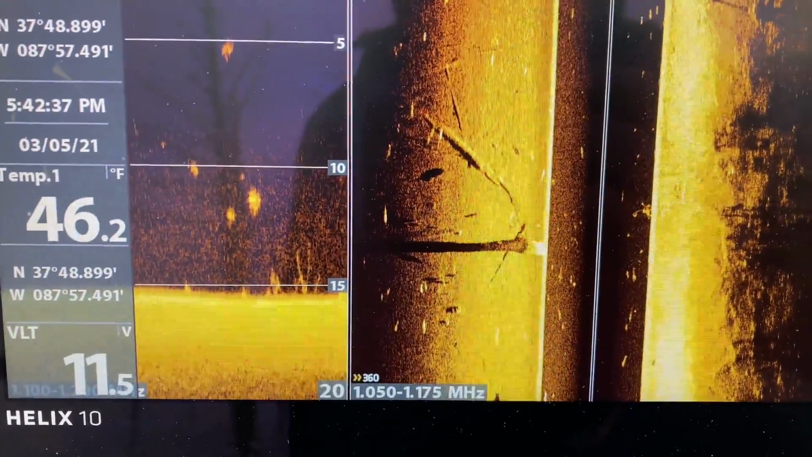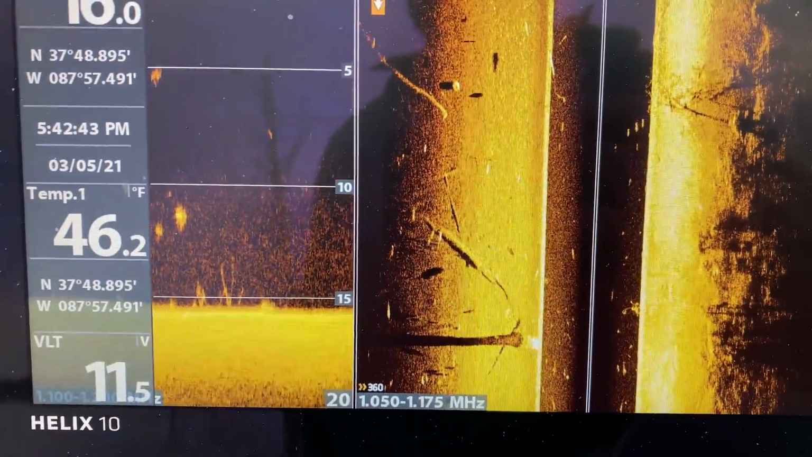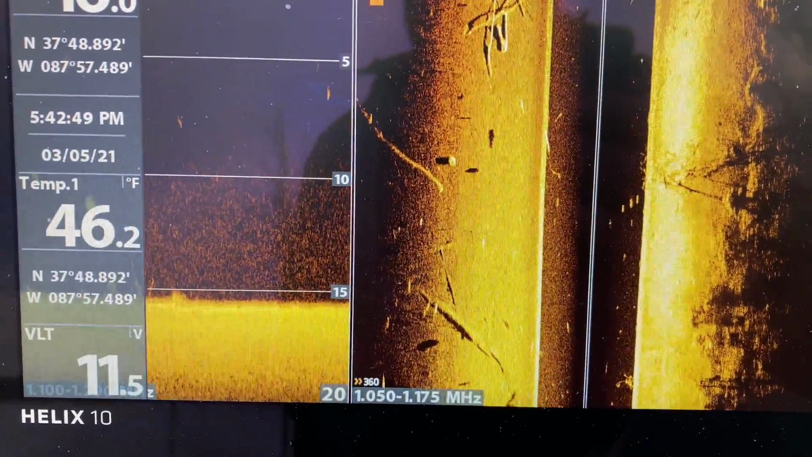We can probably mark this off the list from, well, I know we can mark it off the list from way back there. That road ends right up there, right? Pretty close. Okay.